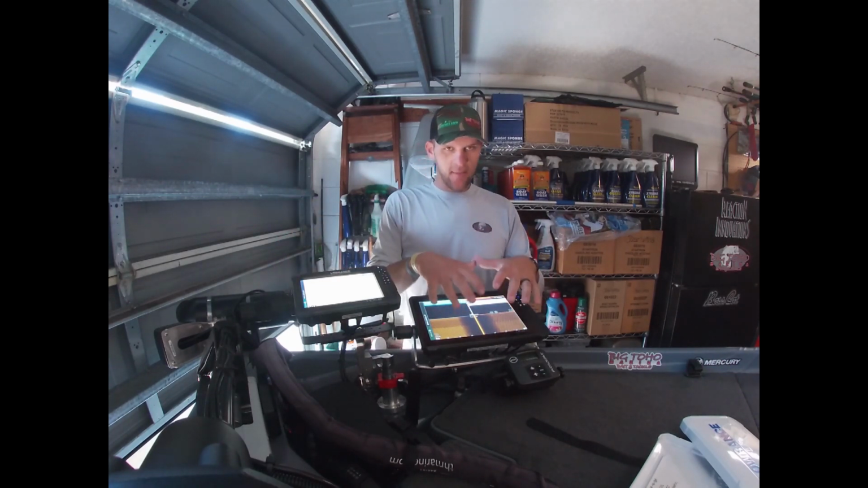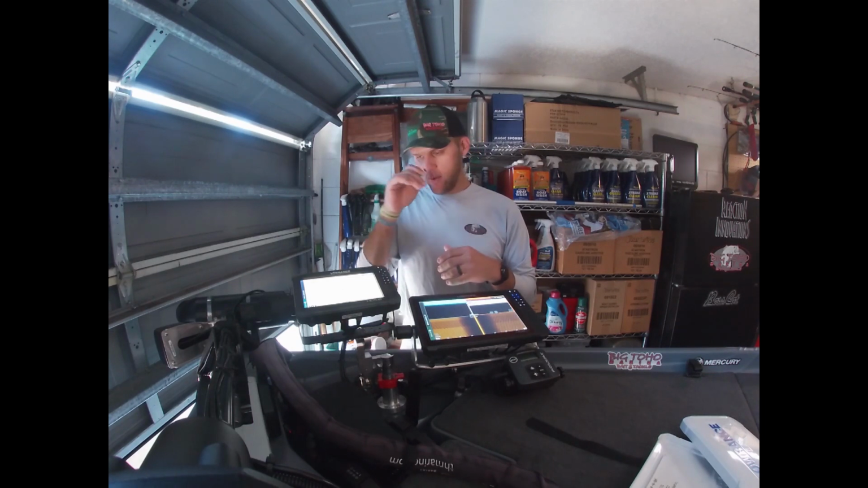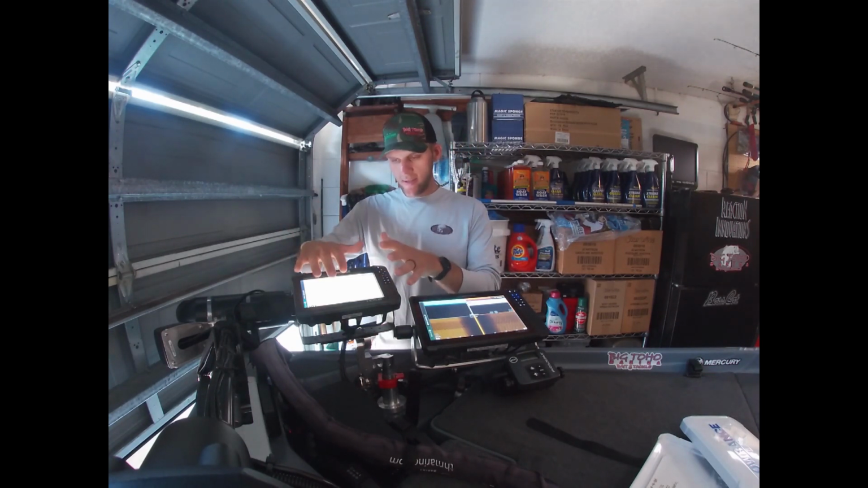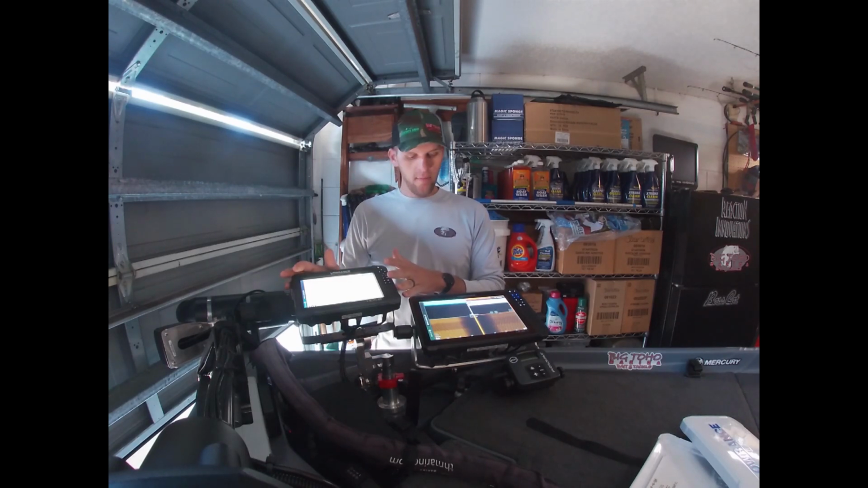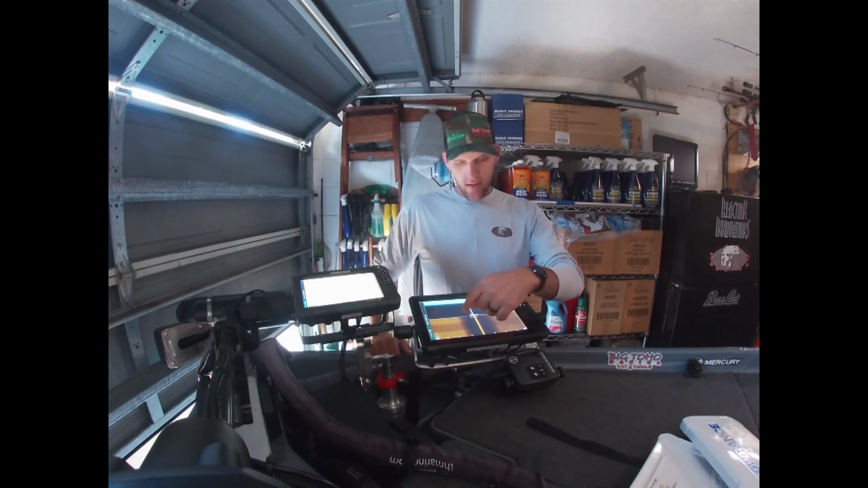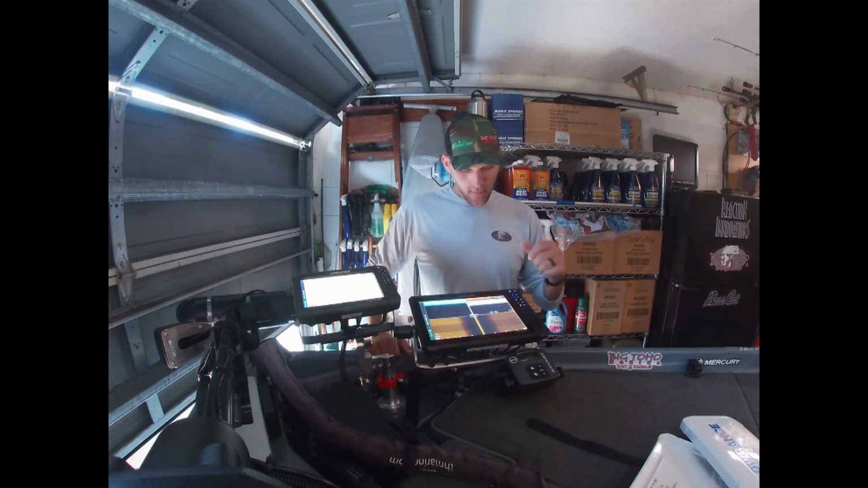And then I'll show you exactly my screen that I run when I'm here at home. Like I said, this is just my GPS. This is all I use this 9 Carbon for. And then the Live, as you can see, I've got it on side imaging here. This is a color palette, I want to say it's 10. Yeah, 10. And then 13 on my traditional sonar. Those are the palettes I run.